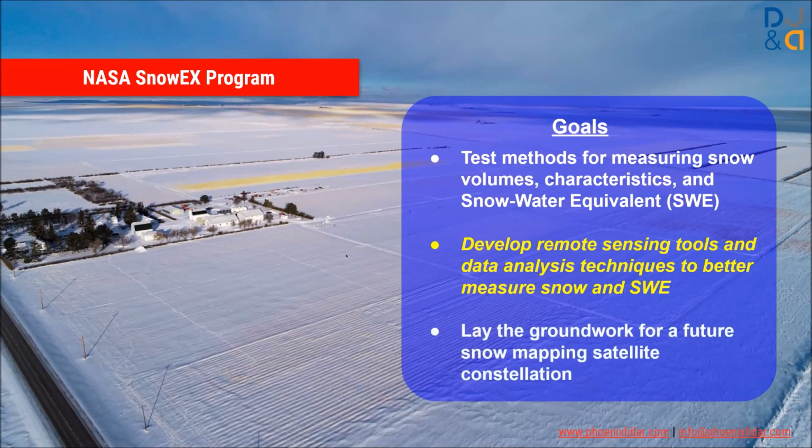And the kind of long-term goal is, if this is successful and if we're able to develop new remote sensing techniques and analysis methods to be able to figure out how much water is in snowpack around the globe, and how much of it's going to melt out during those cycles, NASA would like to eventually start either a constellation of satellites, multiple satellites, or a single satellite that can collect that data from space for the entire planet or large swaths of it.